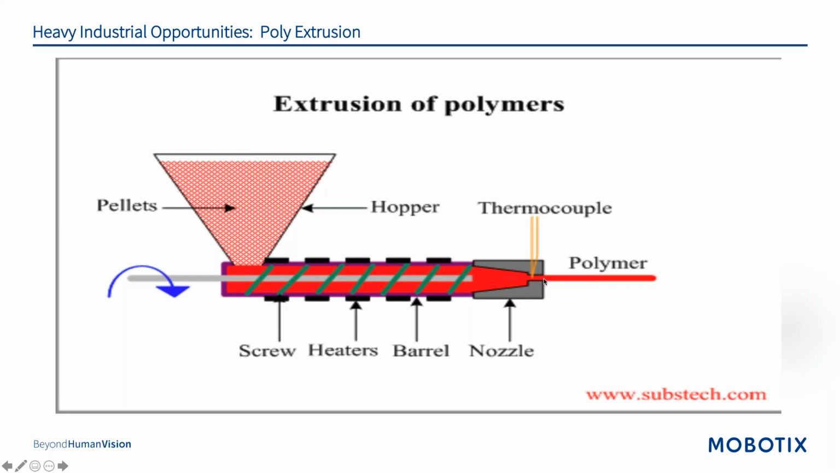It's lost production time, but the product that's coming out of the die is then cooled either by blown air or it's put into a water bath. Again, this is a fairly simple process, but it spans so many different industries.